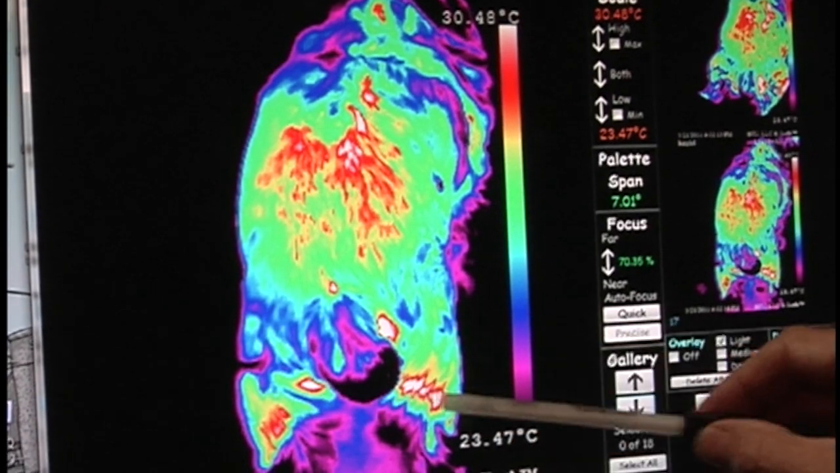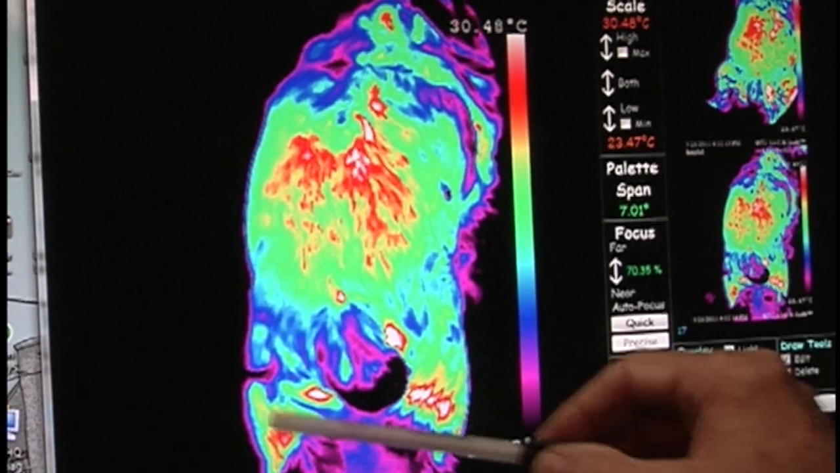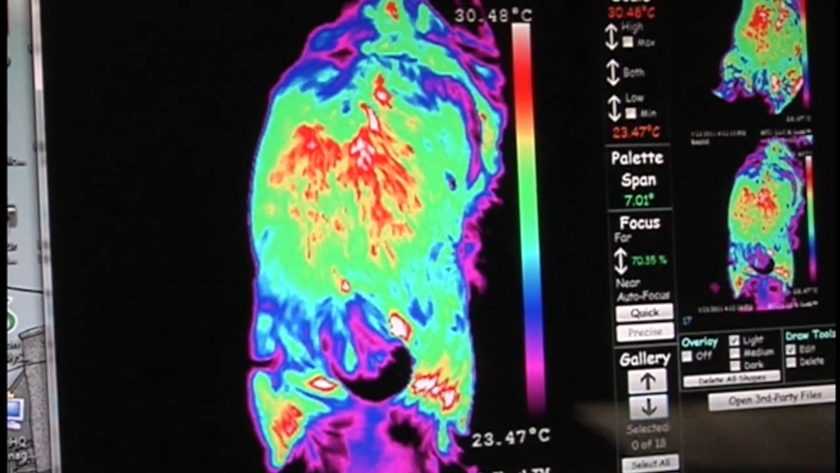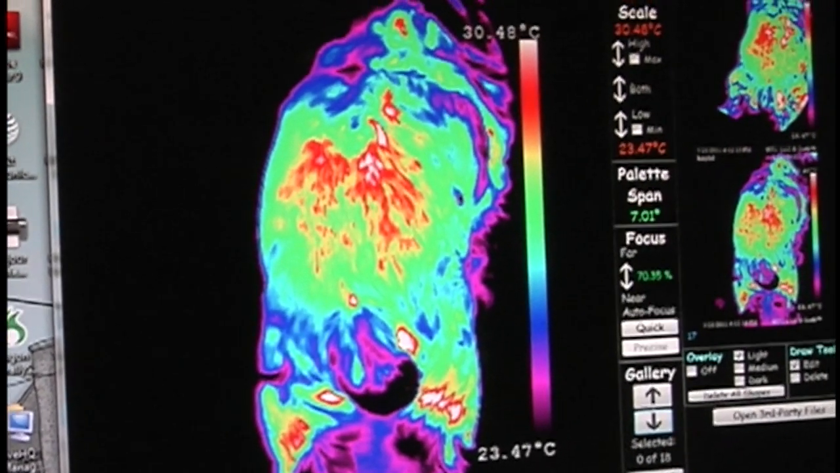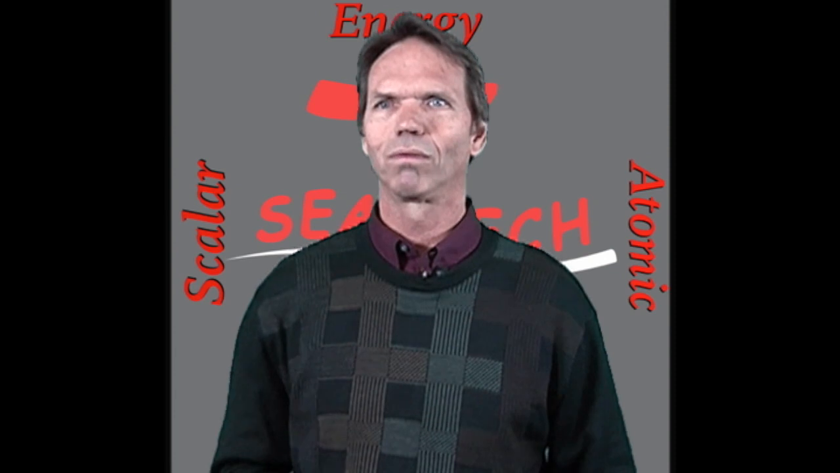If we measure these temperatures from left to right, they're actually closer than they were. And when you read them, as many as I've read, it's very interesting. These things I can see very, very readily.